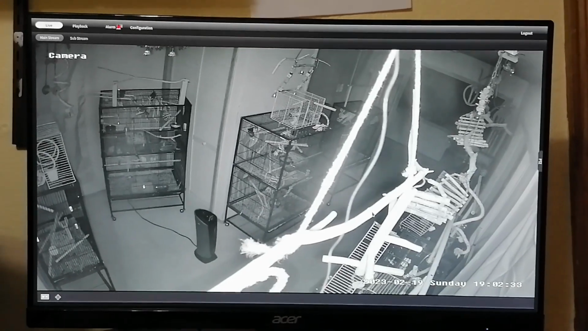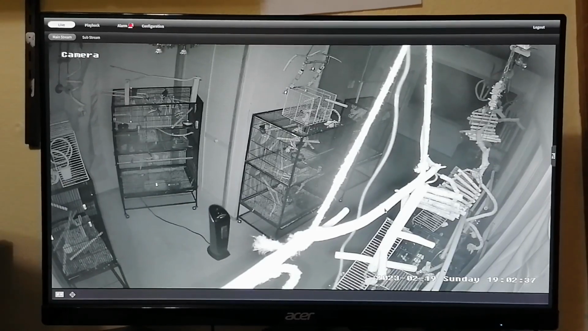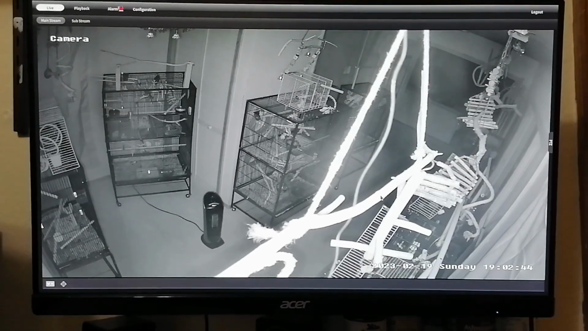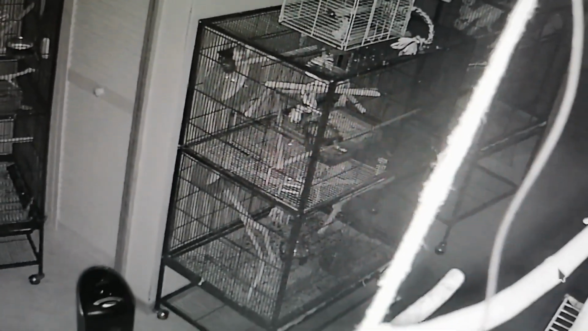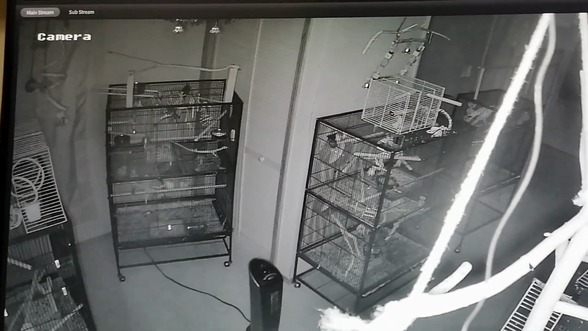So here is the camera with night vision. I moved the cage kind of over where I can see it. It's very interesting. So they're sleeping. It was funny watching the lovebirds because they were actually moving around and playing. Looks like everybody's sleeping now.